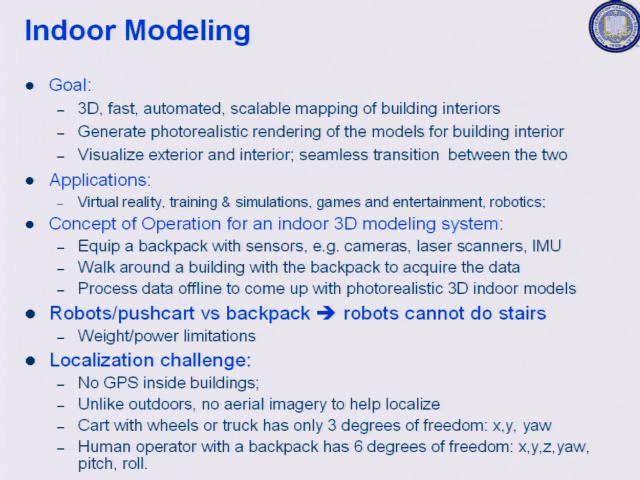So here's a simple description of the concept of operation. You equip the backpack with a bunch of sensors, like the guy talked about, cameras, laser scanners, IMUs, walk around the building, acquire the data, and then process the data offline, but without human intervention, to come up with a photorealistic 3D model.